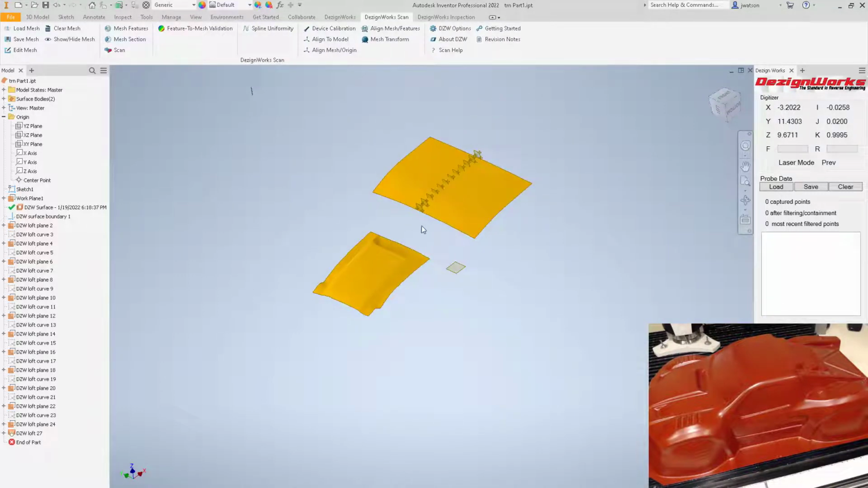So there's a good overview of how to scan with DesignWorks for Autodesk Inventor with the Romer arm. Remember, there's another video. It's called Getting Started Pro Mesh. You want to go through that, learn how to use all the tools we talked about in mesh features.